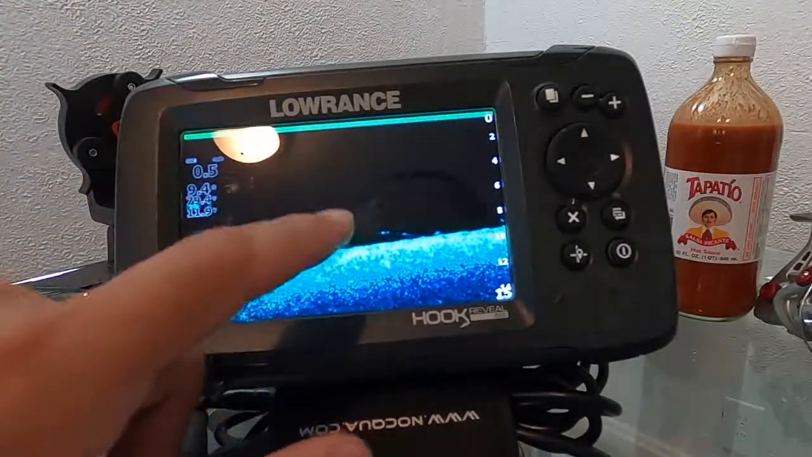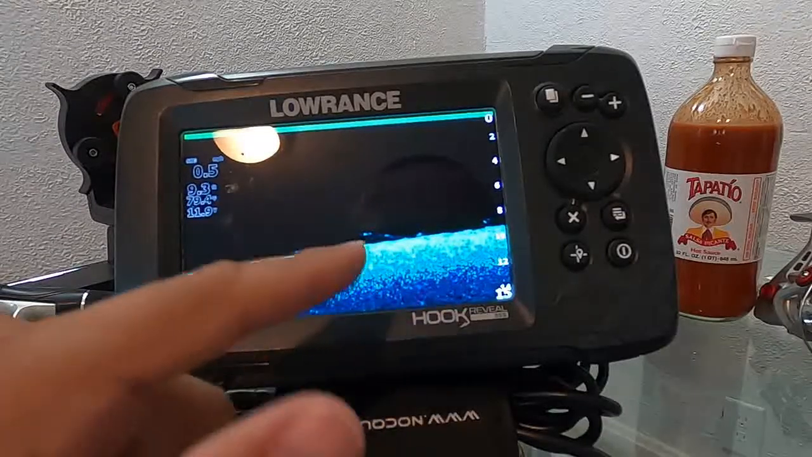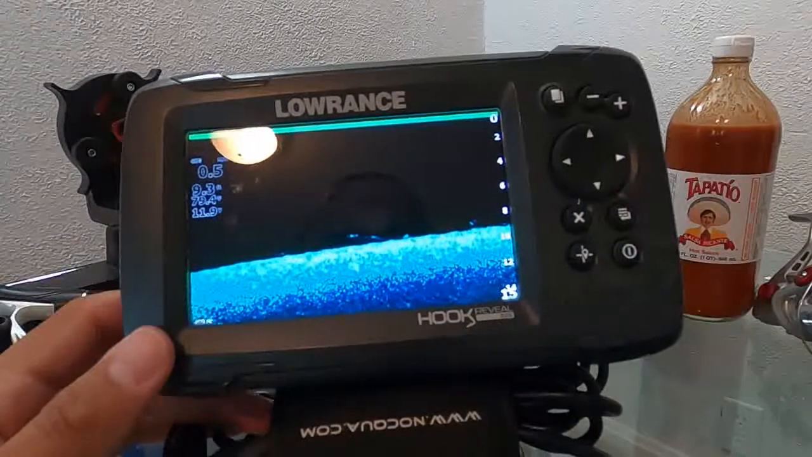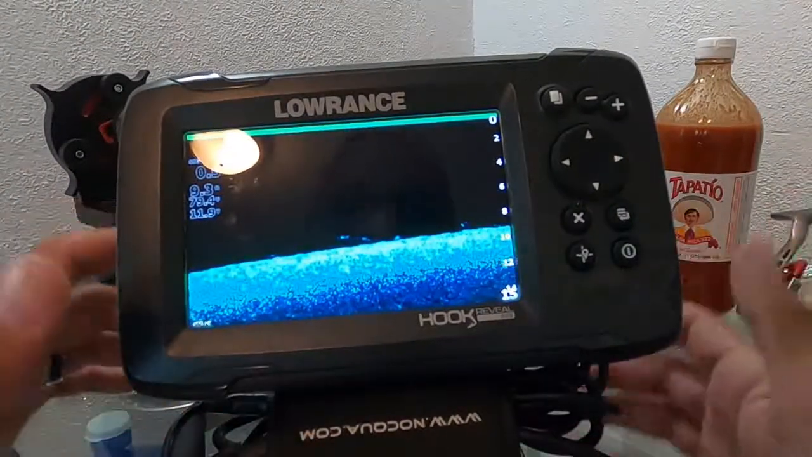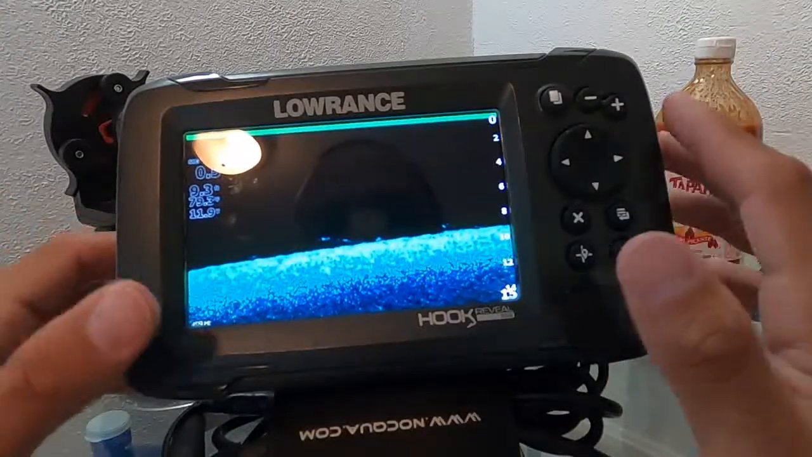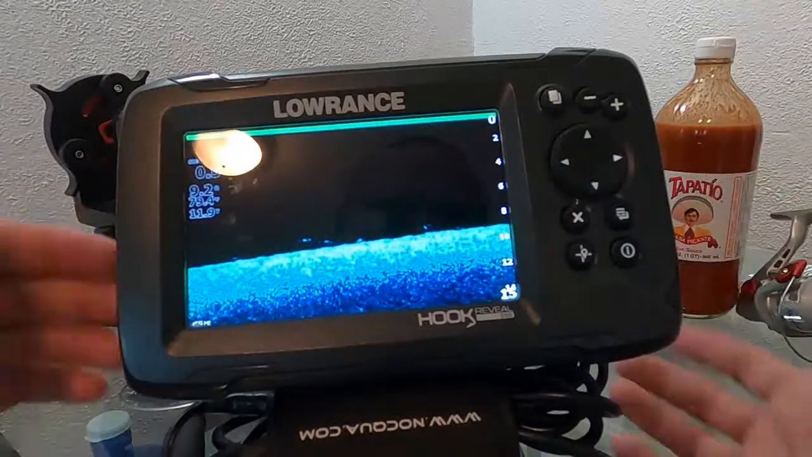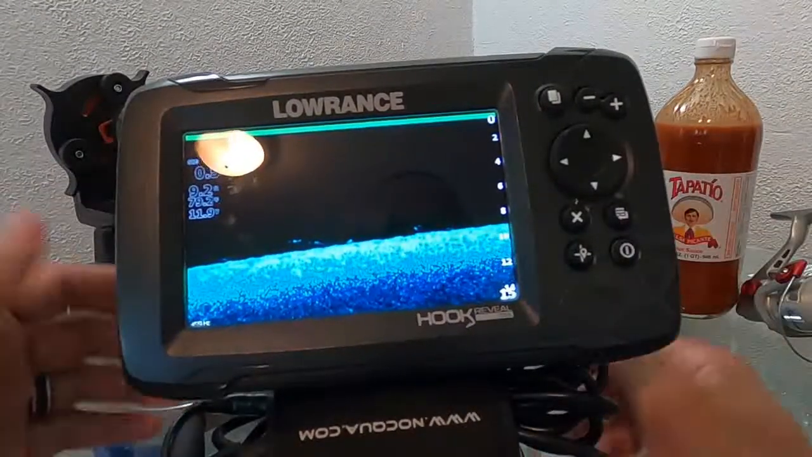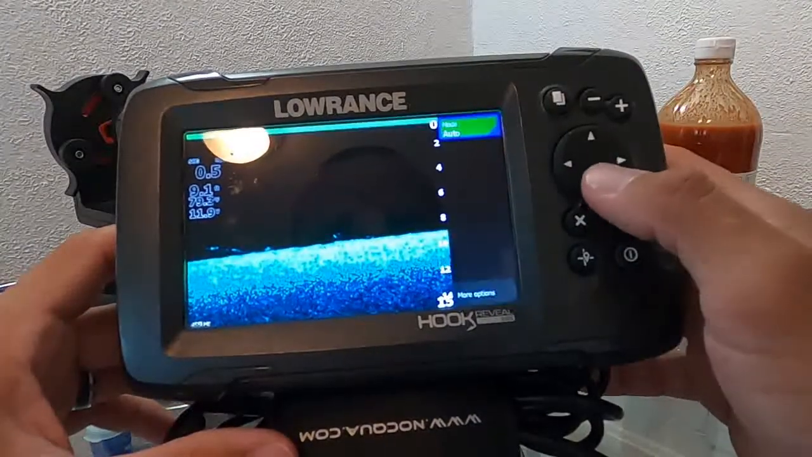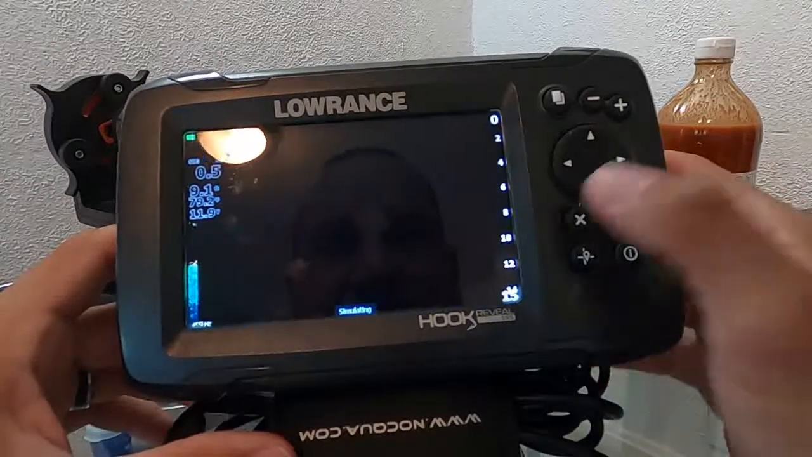Structure gives you structure, so it lets you know, hey, there's little things down there. You see that? That's all it did before the reveal came on. So if you got a Hook 2 5 split shot, not the reveal version, this is what it looked like. I'm pretty sure, right? If I'm wrong, leave a comment. Either way, I think this was a great thing that they did, personally. There you go. Now we're gonna bring it back.